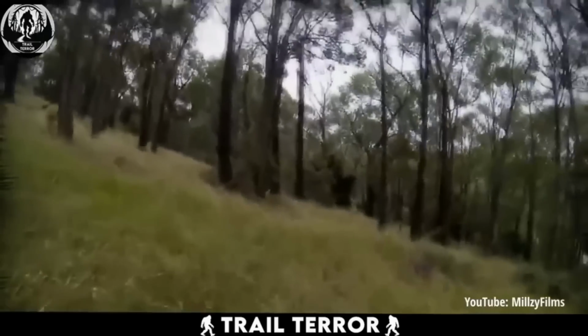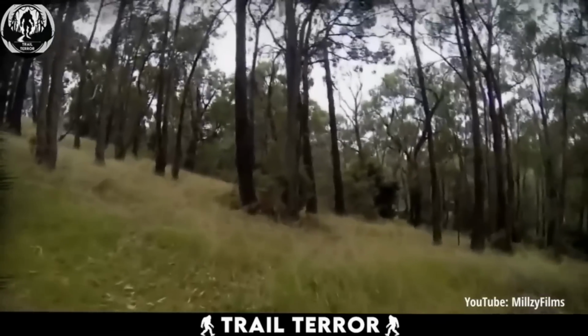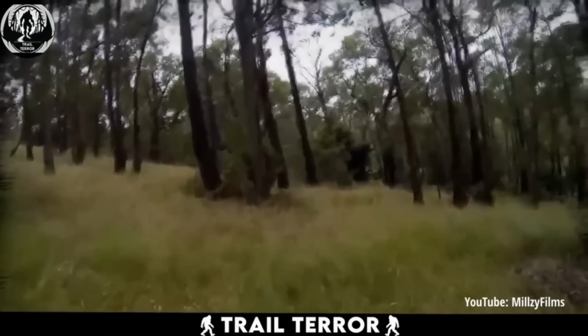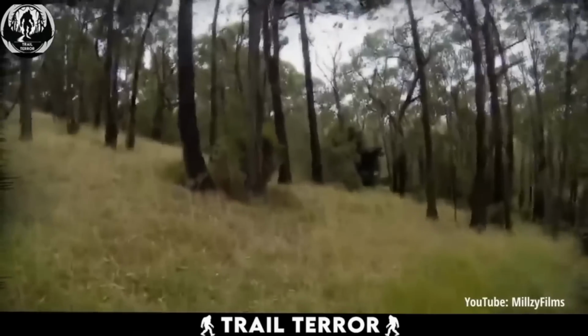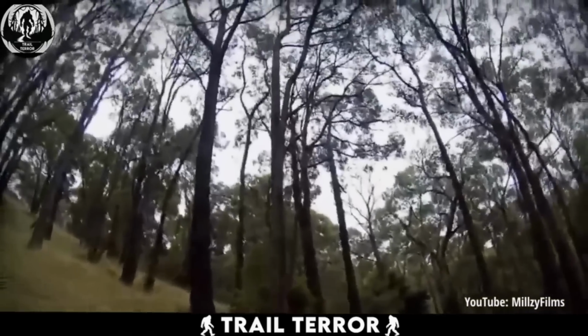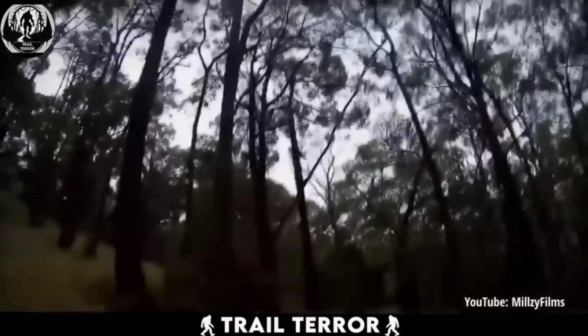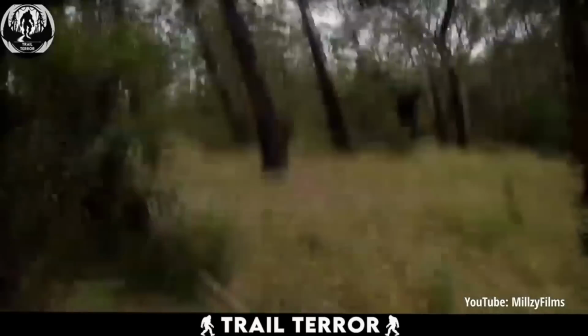This video was filmed by a camper near Mate's Rest in the Australian outback, and it captures a tense moment in the woods. As the camper investigates some strange sounds near a tree, suddenly the tree comes crashing down. Startled, the camper rushes towards the fallen tree, hoping to uncover the source of the disturbance.